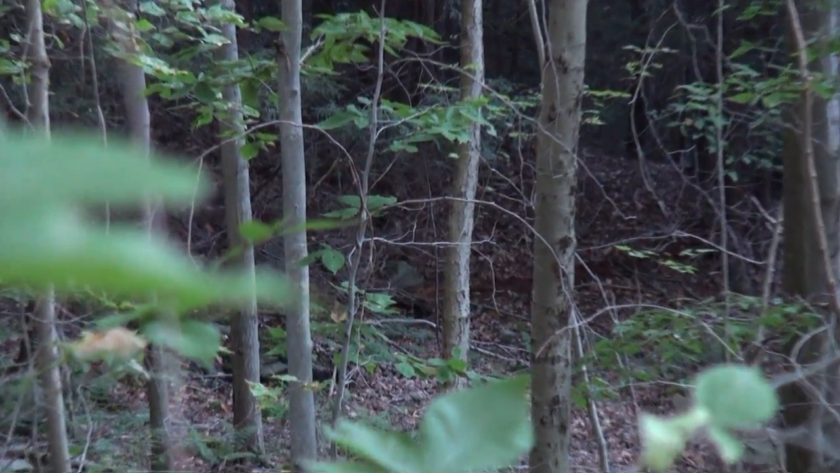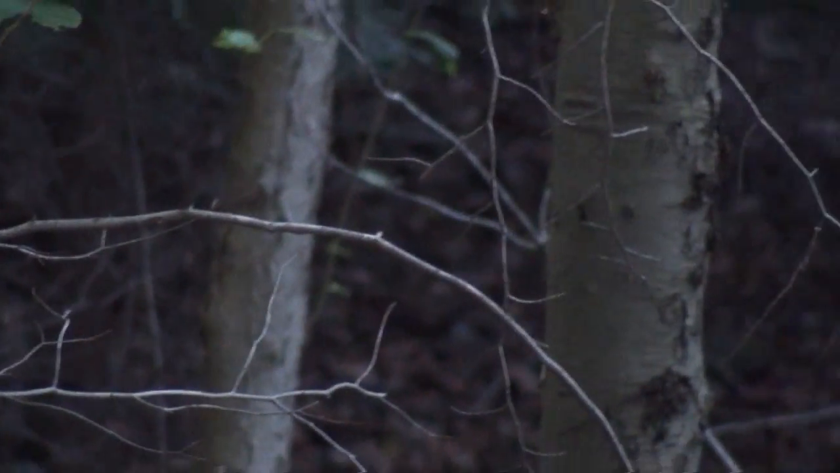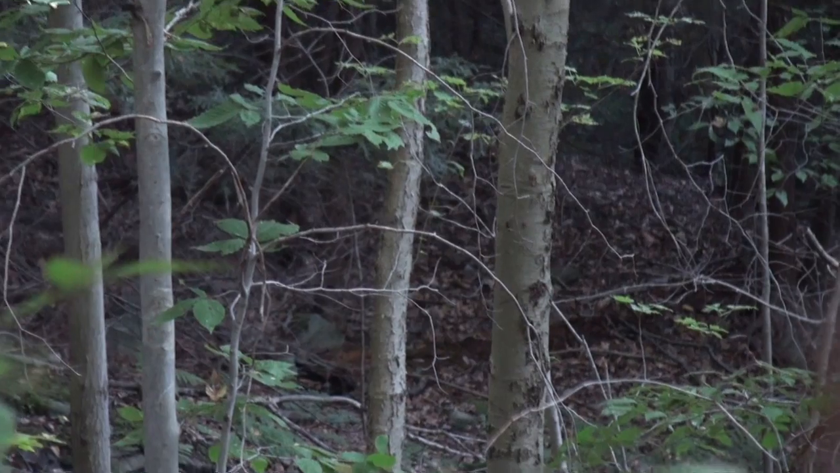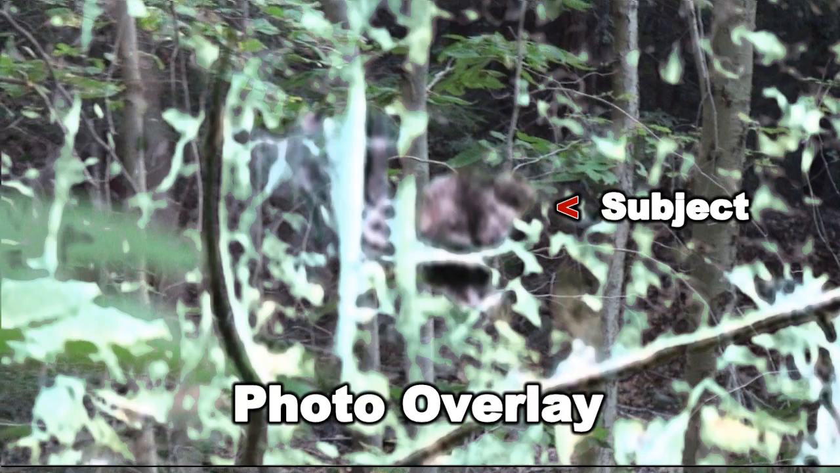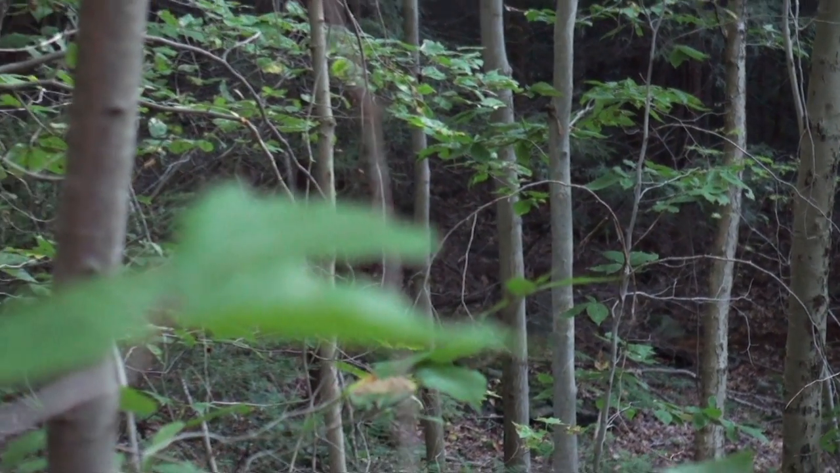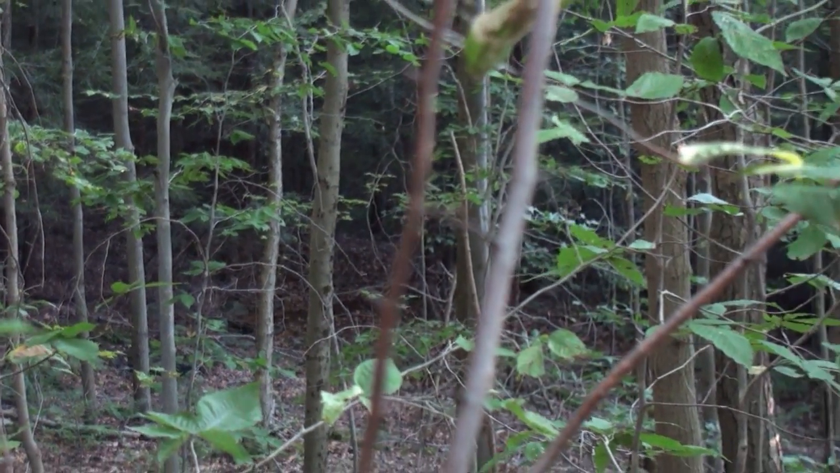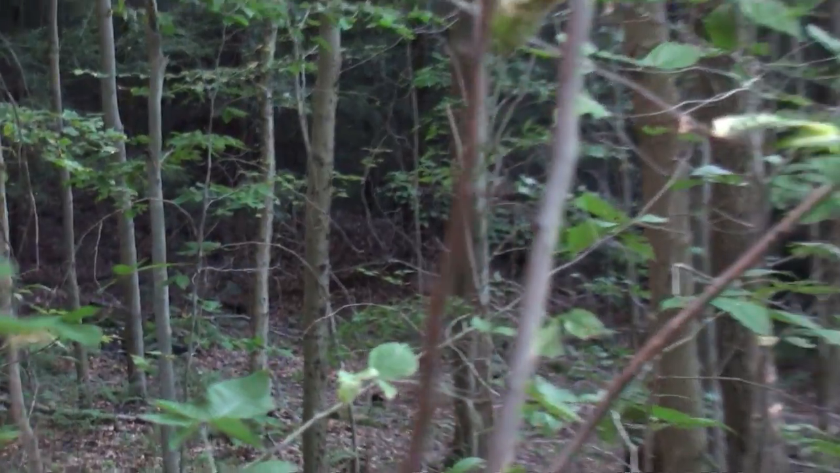Somewhere in there is where I captured that subject. I think it was something. I mean, right in there somewhere. This is where I heard it that day.